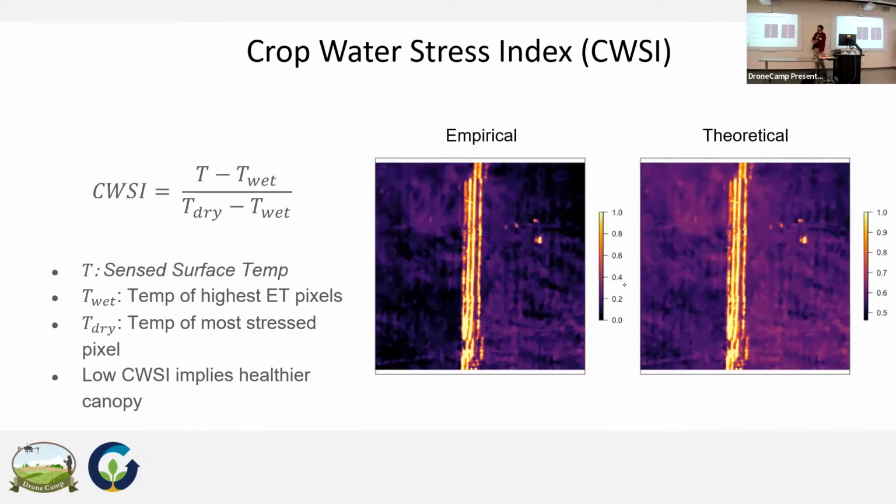One last one, and this goes away from the multispectral imagery into the thermal imagery, is the crop water stress index. Has anyone used this before? Can you tell us about your experience with the crop water stress index? Like, what crop did you use it on, and was it easy to use?